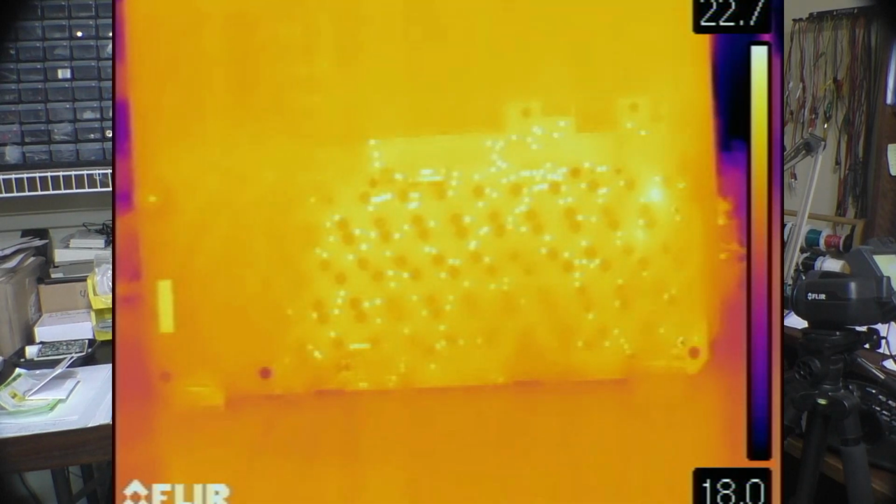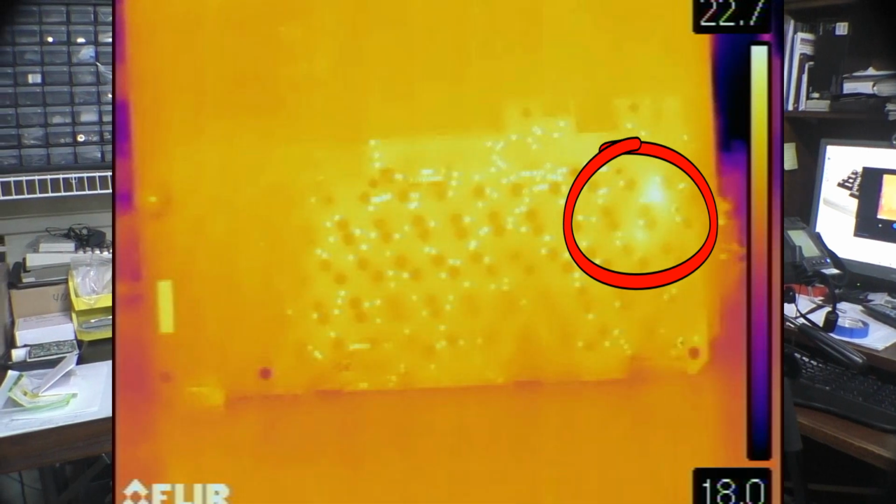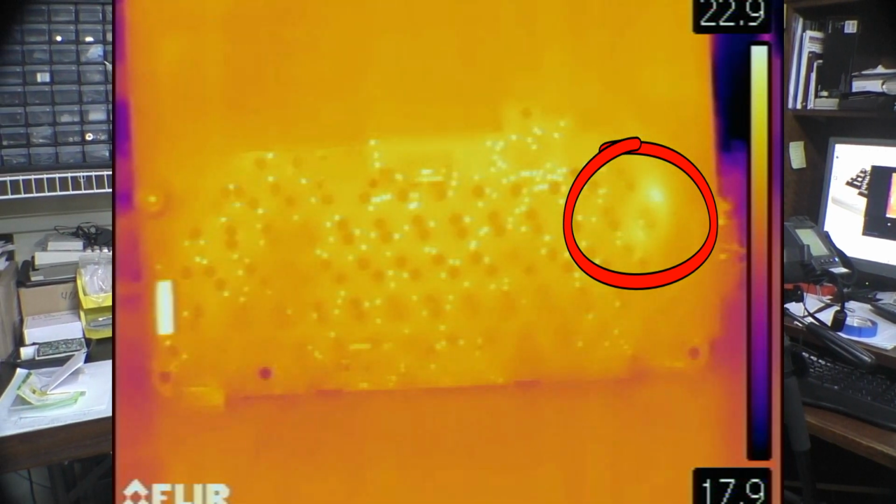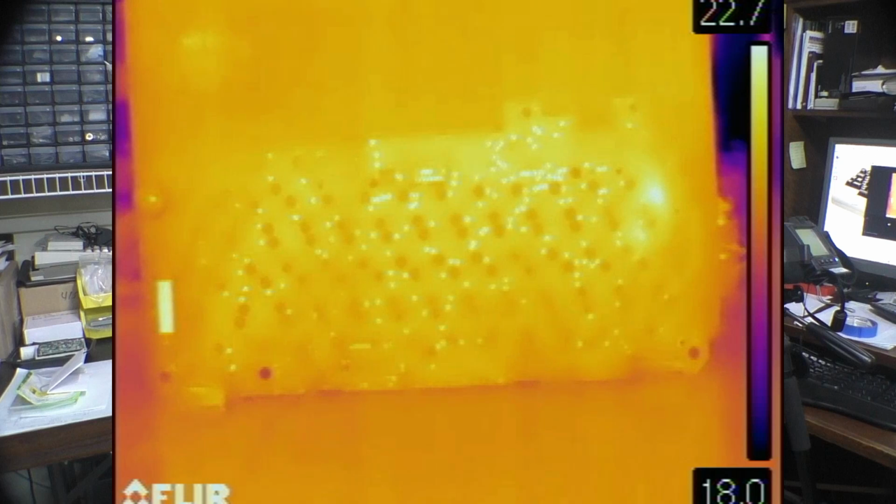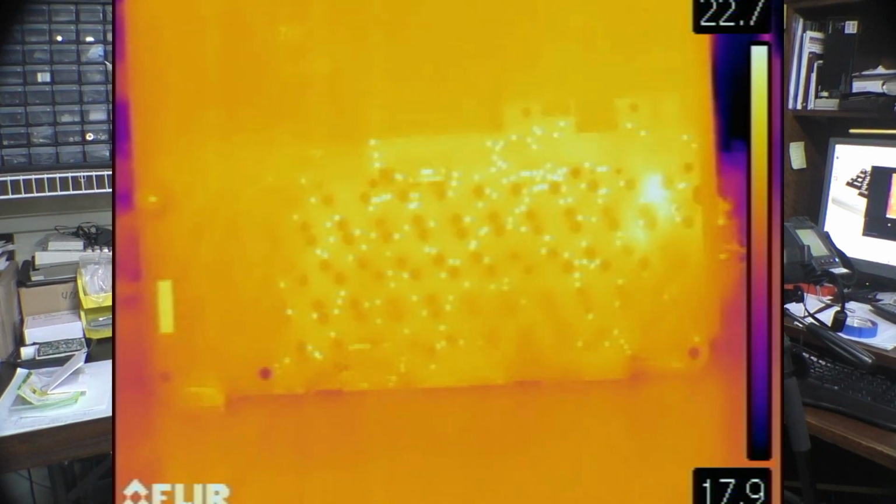See, we've got a kind of a bright spot in the upper right hand corner. All I'm doing, when you see the image shifting, I'm 18 inches behind the camera and I'm just moving and it's affecting the image. Yeah, kind of just in this upper right hand corner. That's the only bright spot I really see. That's near the 1 key.